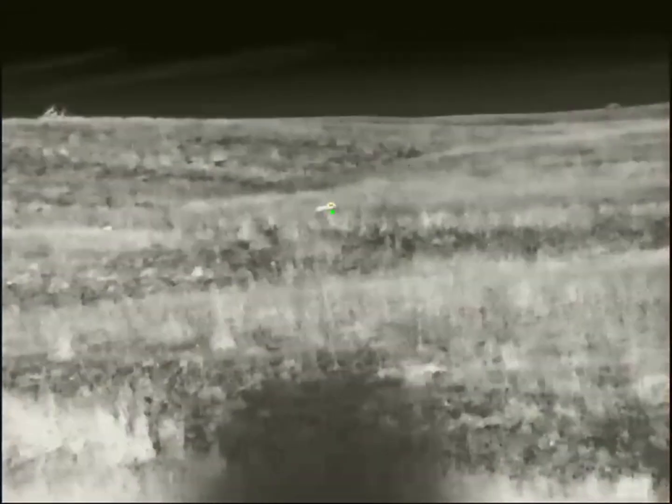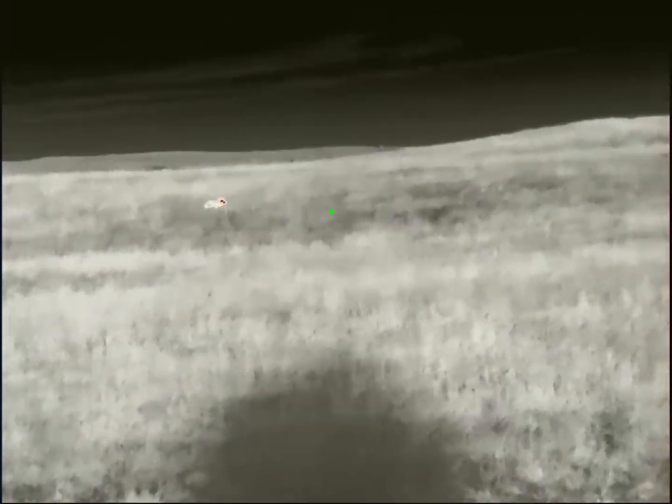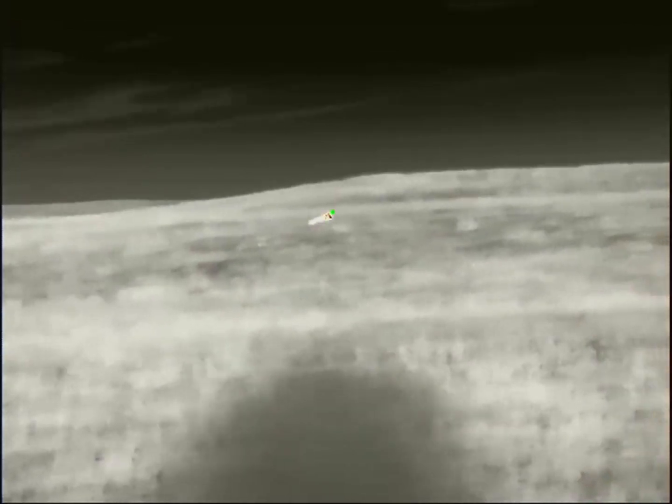So the other one takes off, and they're running. It seems like they're probably not going to stop, but he shoots again there. Now they're definitely not going to stop. So I'm going to try to take a shot at this one on the run. And you can see I miss horribly. Actually, I was just a little behind him. Mostly it was over the top of him.